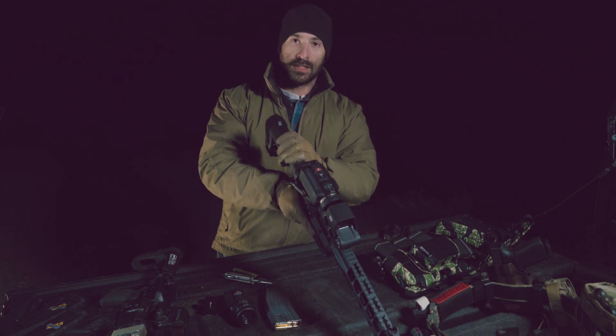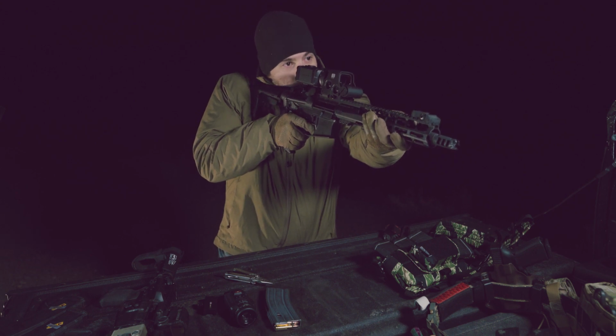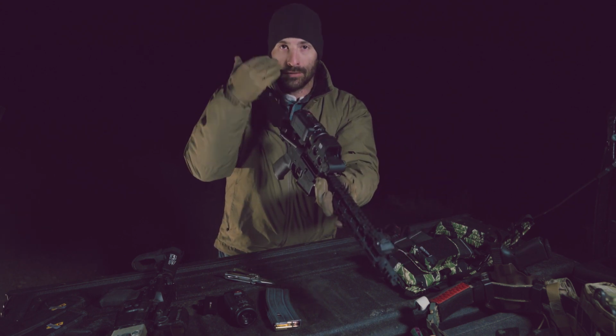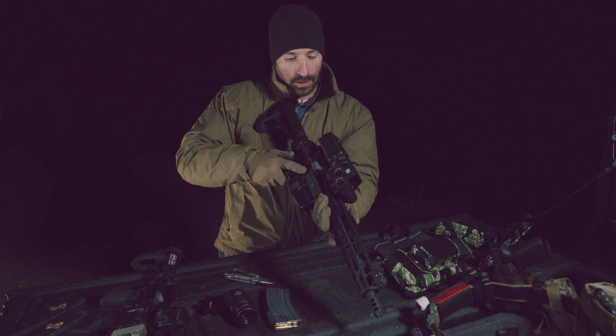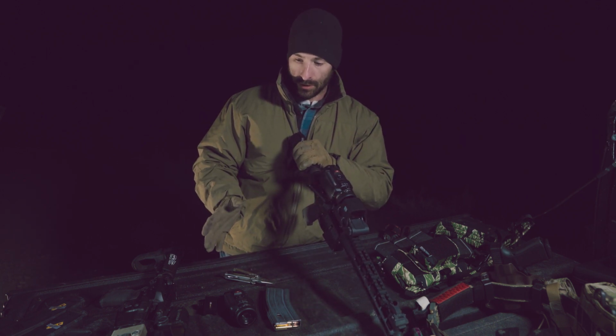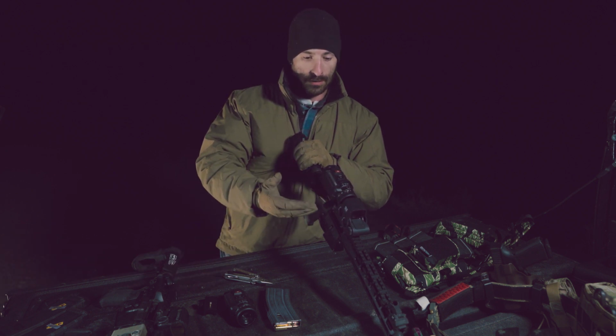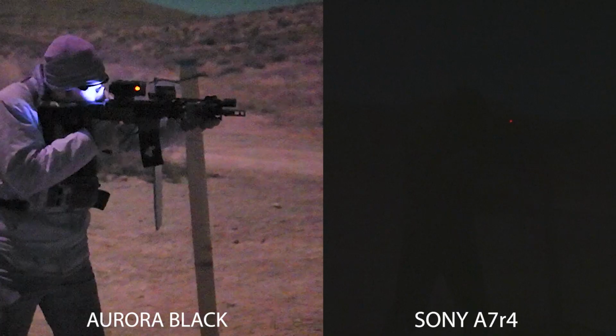And then of course buttstock adjustment is also important. So when you get that cheek weld, again, you can be as far forward on it as possible without eye scoping yourself and getting any sort of injury like that. So that's it mounted. It's the same exact way to mount over here. We're gonna show you the difference. Again, we got the Pro, we got the Black, we got Leupold LCO, and an EOTech. Let's go shoot this thing.